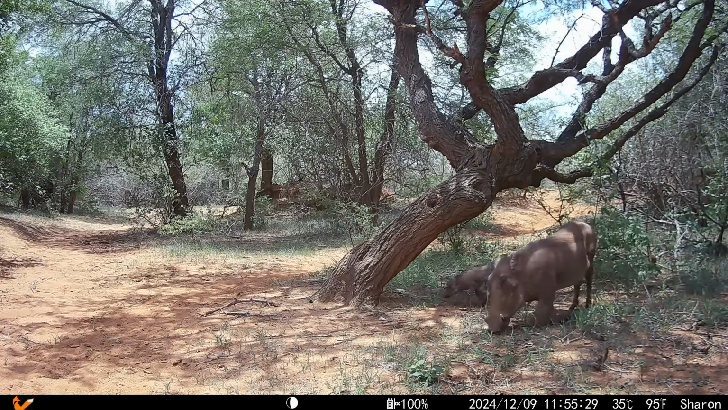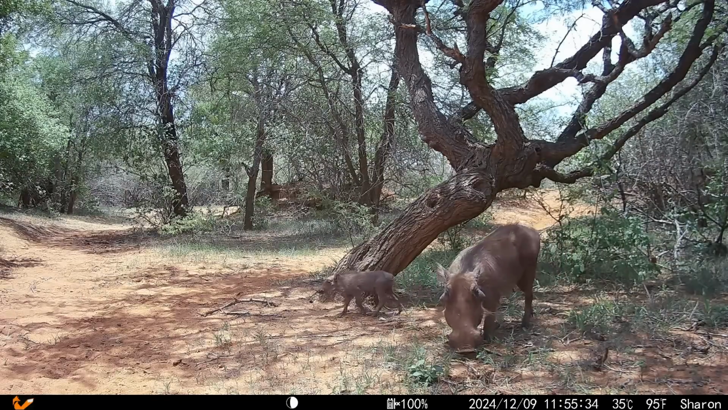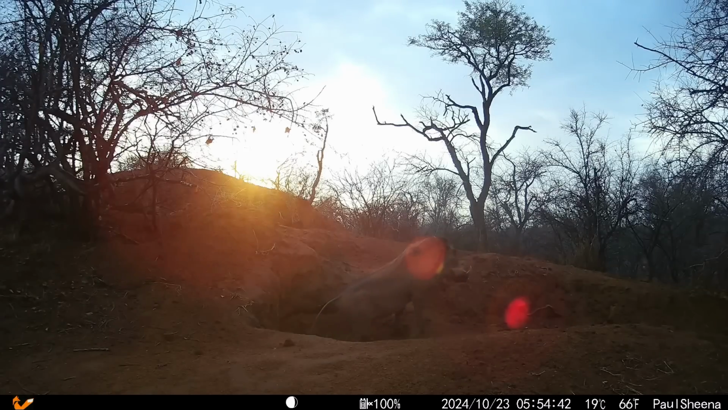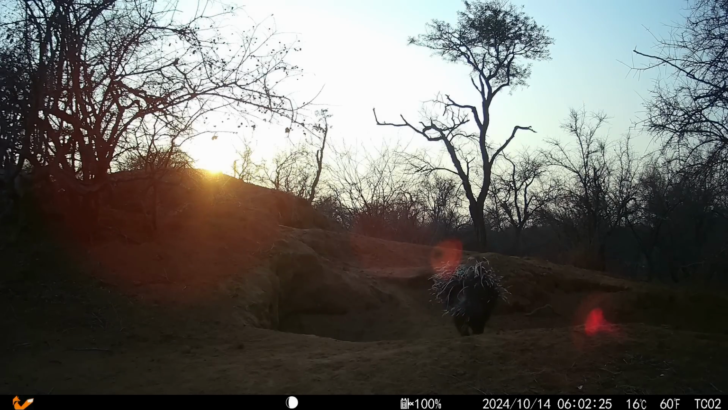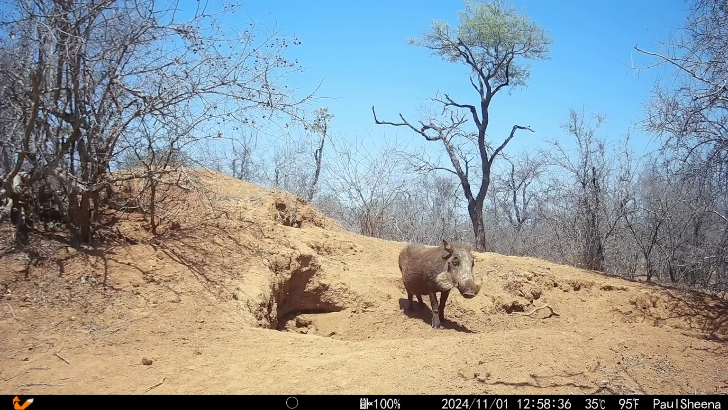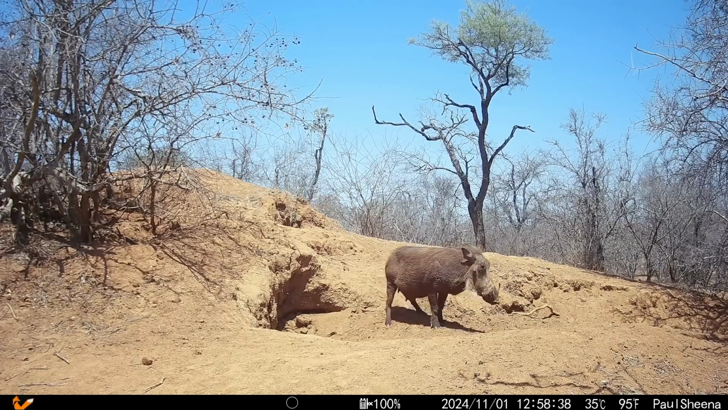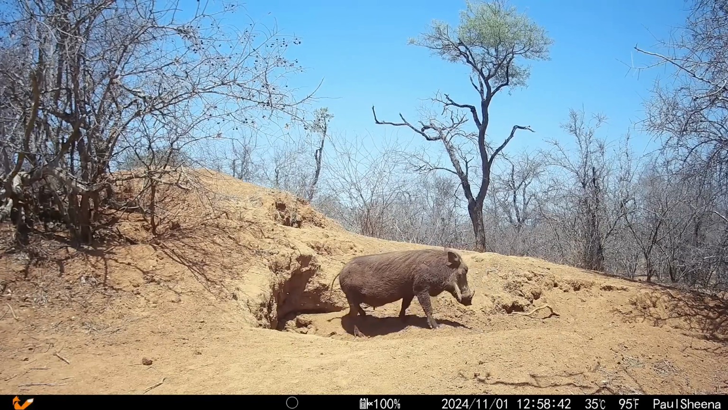And speaking of baby animals, these little piglets weren't the only ones born on the Hoedspruit Wildlife Estate in recent times. Just down the road at Paul and Sheena's camera, the warthogs and porcupines were happily sharing the mound throughout October. But on the 1st of November, this big mama pig with her bulging belly moved in. She was already heavily pregnant, and it didn't take long for her new piglets to make an appearance.